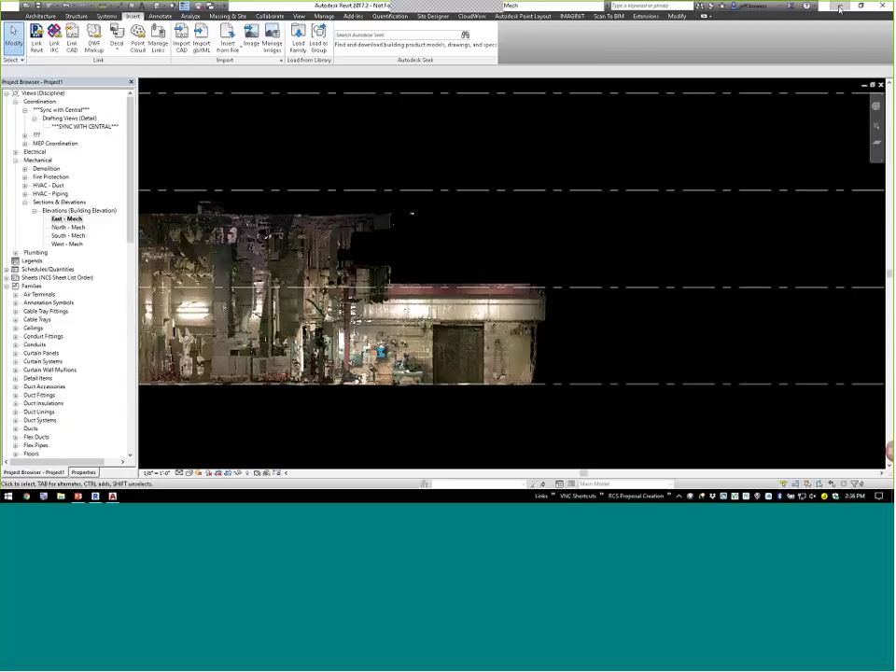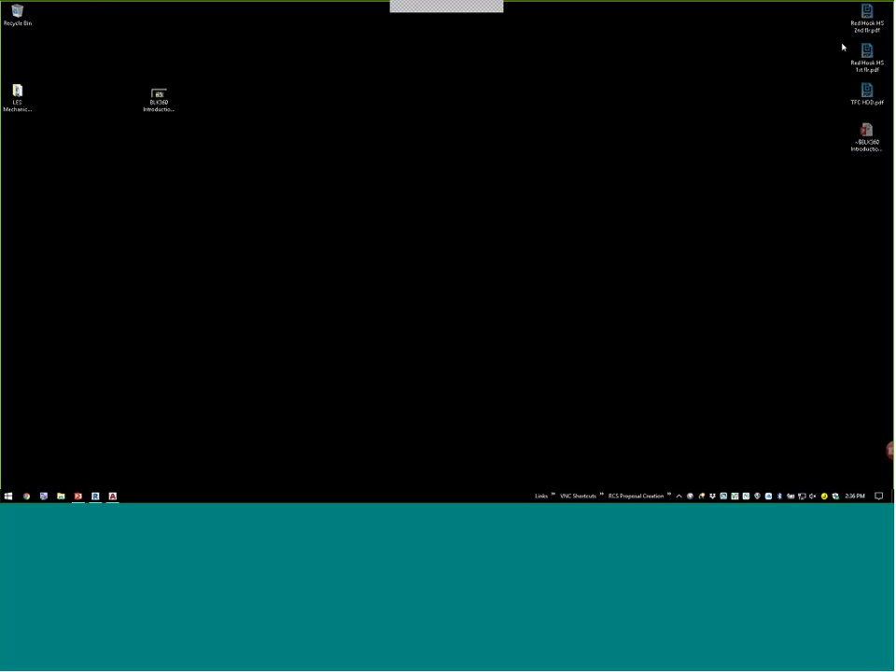So that's just, in a brief nutshell, taking the scan from the BLK to the iPad to the desktop, into AutoCAD, into Revit. With that said, I will turn it back over to you, Jana.